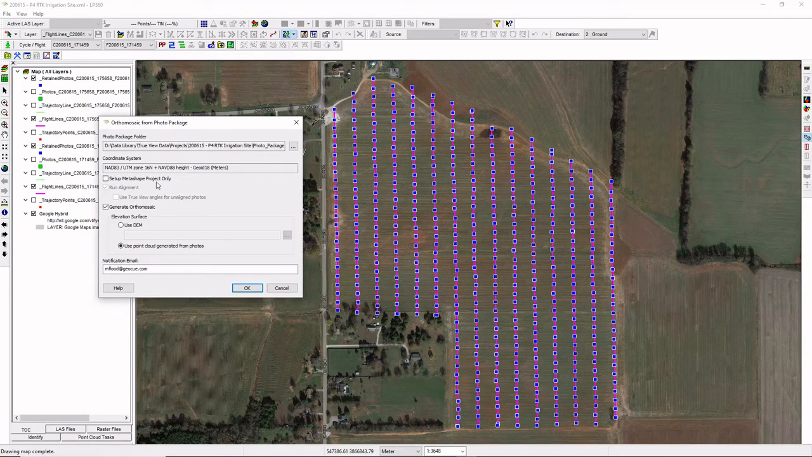But in a production environment, you may not want to instantly kick off the photogrammetric processing. You may want to set up your Metashape project, structure everything appropriately, but not necessarily kick off into doing the orthophoto generation and the point cloud generation. So you do have that option.